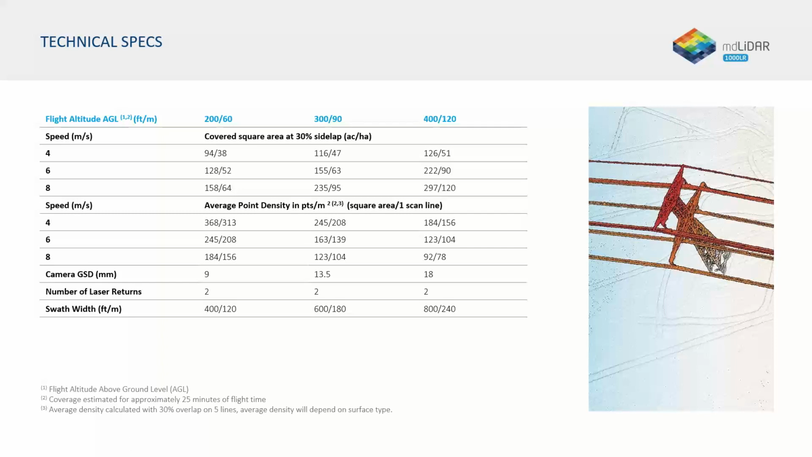Again, the higher and faster you fly, the more coverage, anywhere from 100 to 200, in some cases even more acres of coverage in a single flight. But it's all dependent on what you're trying to map. If it is super dense vegetation, you might want to slow it down. If it's wide open, you can let it cook and fly high and fast.